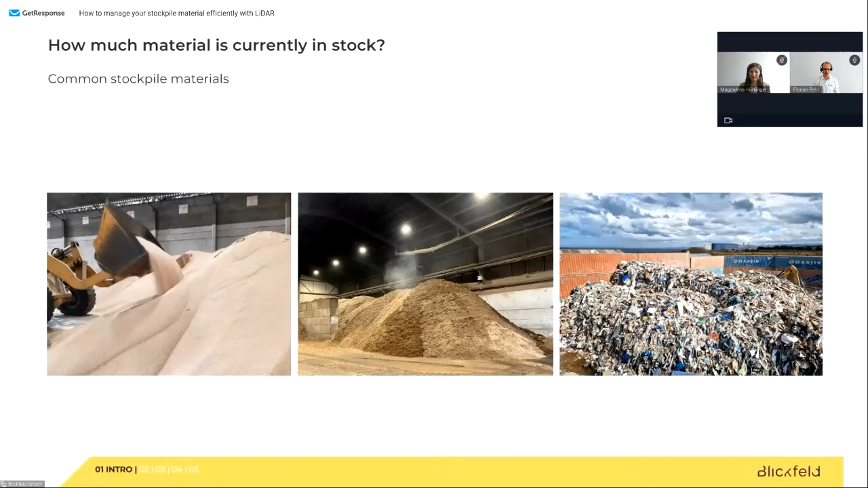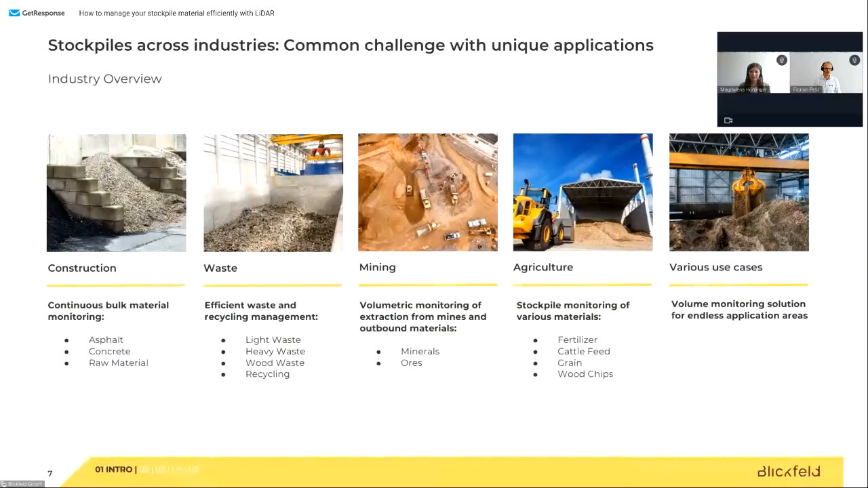If we want to categorize them, there are many more categories. For example, in construction, you see stockpiles occurring, be it asphalt, be it concrete, be it raw materials. You have it in waste. We saw light waste, heavy waste. There's wood waste. And actually, the circular economy is a big thing. It's a very important thing, I think, not only for the economy, but also for society. We see recycling all over the place. And also, for example, metals are being recycled more and more and are stored in stockpiles.